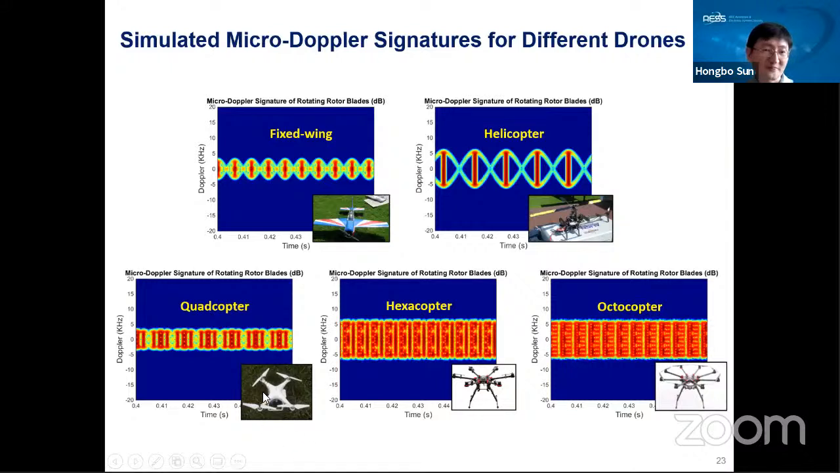Then the quadcopter, which has been widely used, and there are also some hexacopters, even octocopters. So based on all these micro-Doppler signatures, it looks like we can easily classify the different types of drone. It looks very easy.